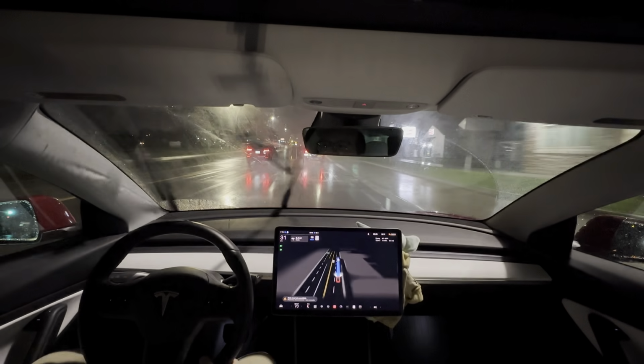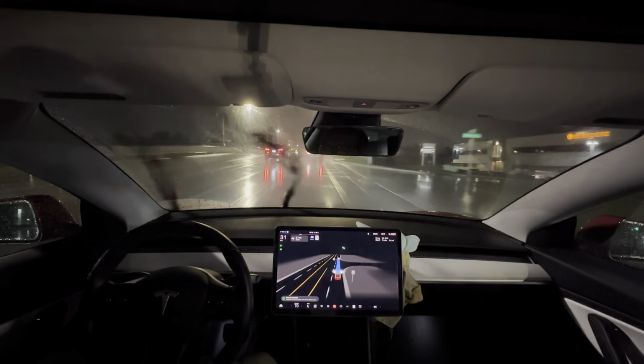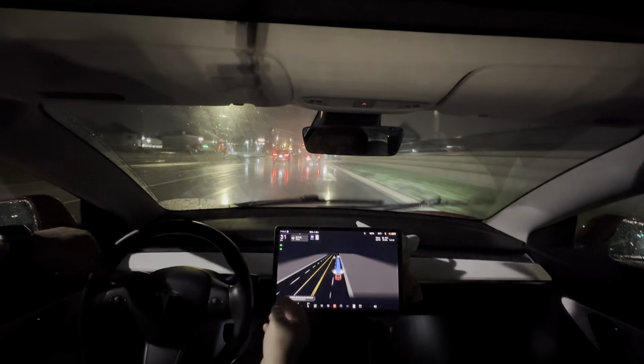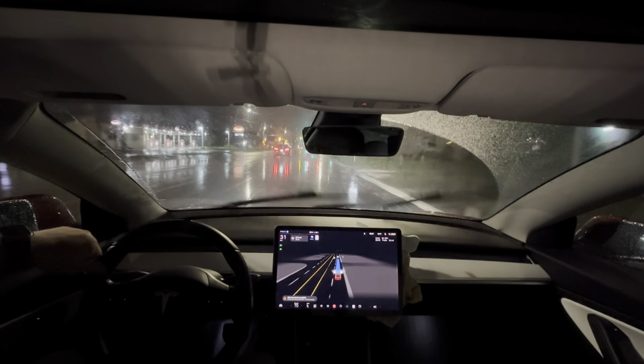I don't think it would have done that in better weather conditions. But that's where Tesla either has to have the car detect and not use full self-driving and say you can't because the weather's too bad, or improve it such that it would be correct.